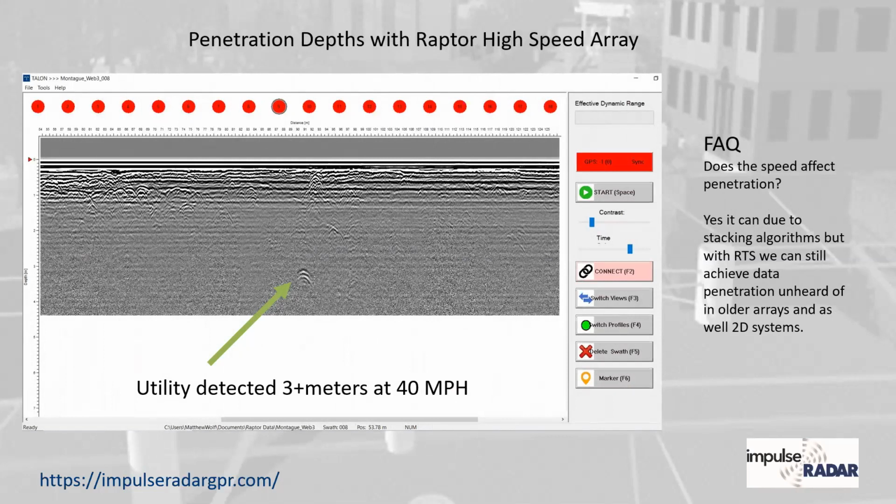And I wanted to put this in here because I was down in Florida on a demo and had a gentleman who insisted there's no way we can go this fast and get deep. And he understood stacking in these things. And of course, you can't stack as much, but I went out on the same location with a 2D pinpointer system because he had me kind of like, okay, let's go check it out. So I went to the same site, and lo and behold, I saw everything in the 2D system walking along the road that I did in the Raptor.